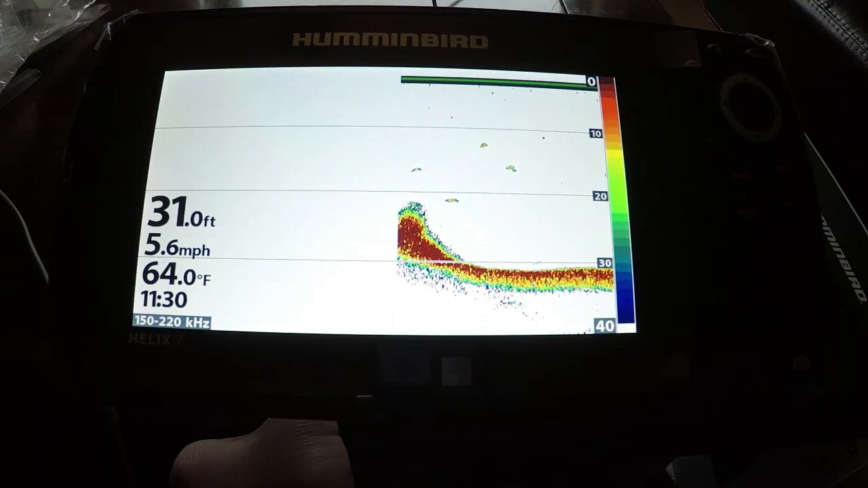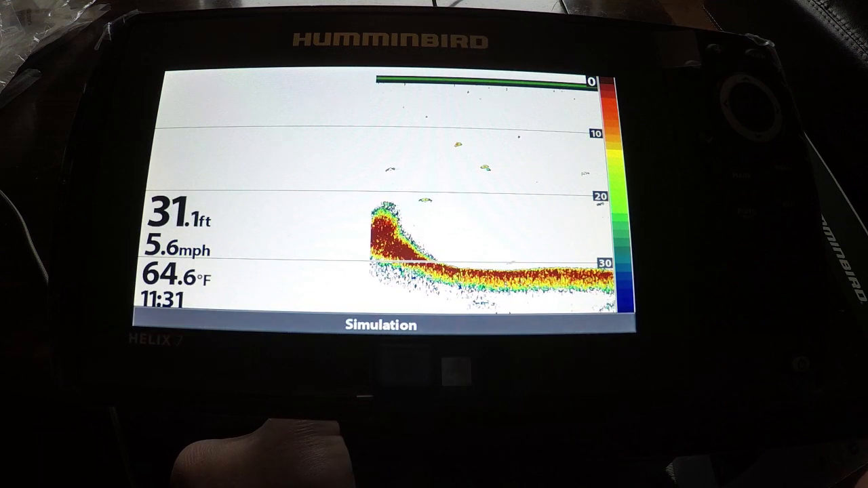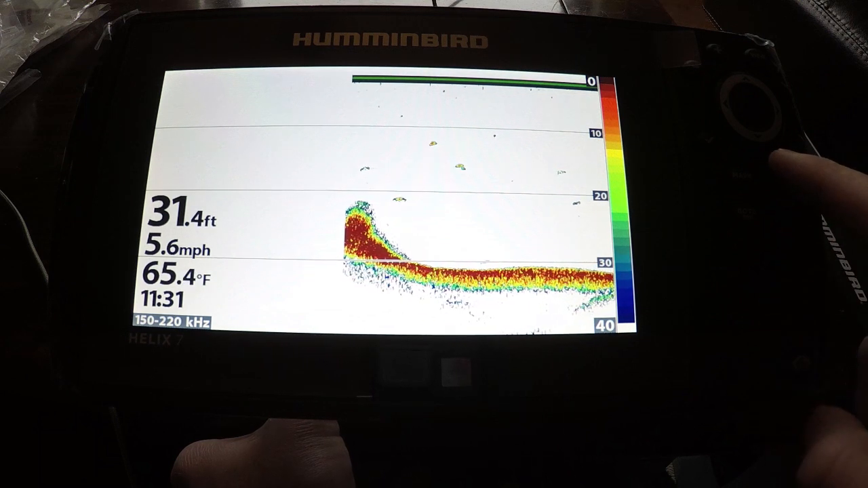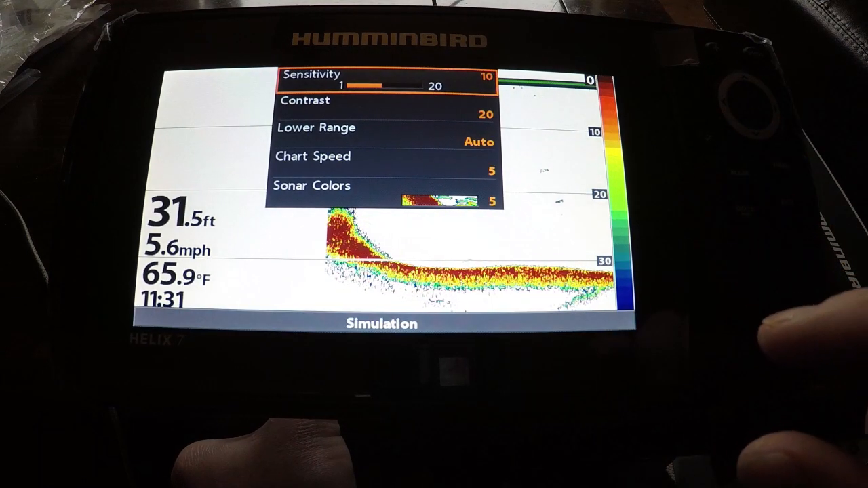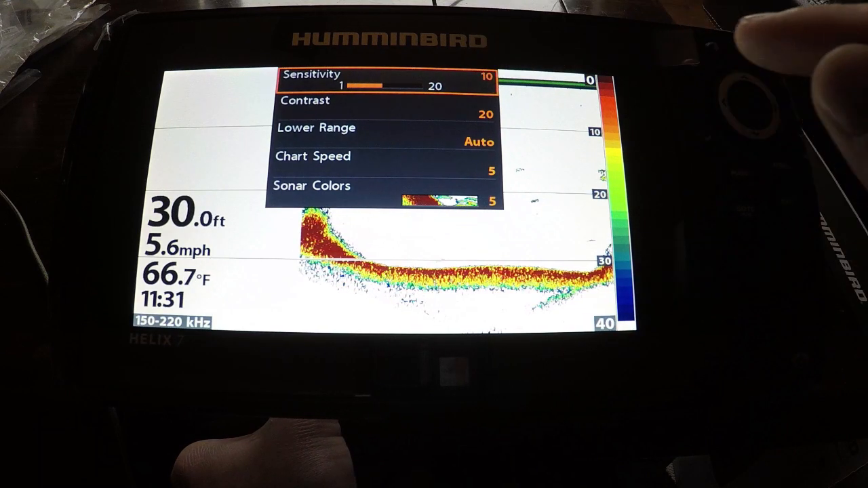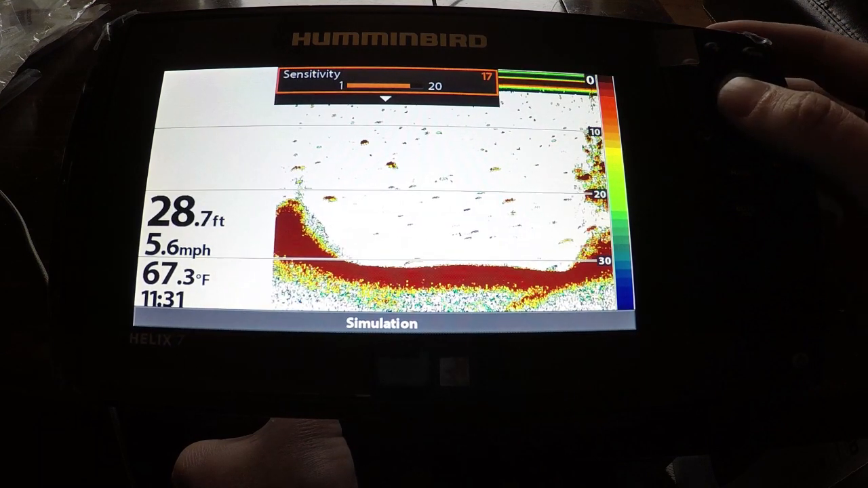Alright guys, now that we got this unit out of the box and we went over some of the demo mode and just what this unit is capable of, we're going to turn this unit on here and just walk through some of the different stuff. If you hit the menu button right here once, when you're in a full screen 2D sonar screen, it's actually going to have the sensitivity and contrast. You could up that sensitivity to get more detail.